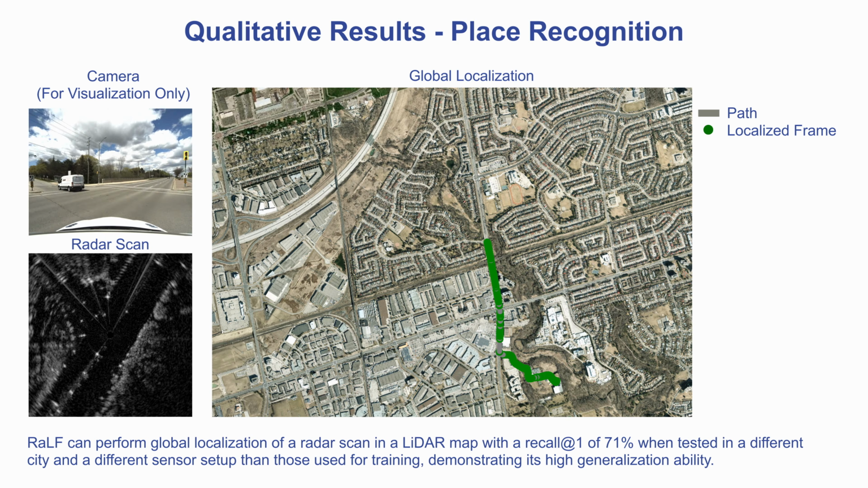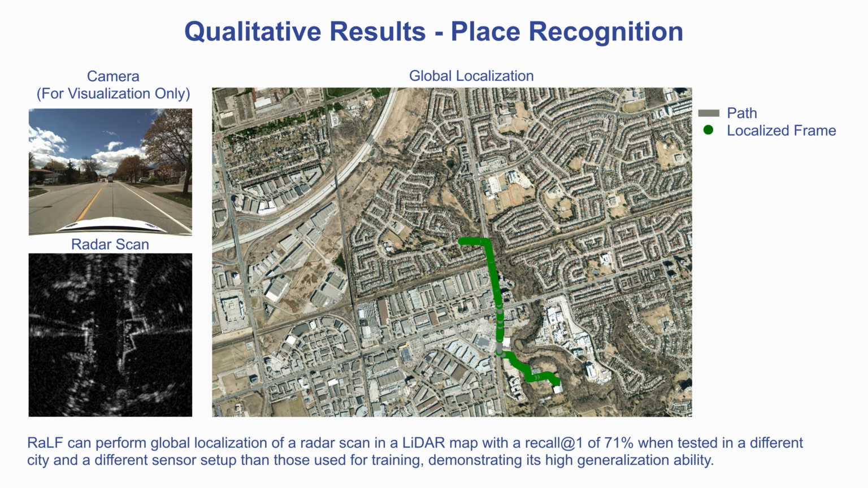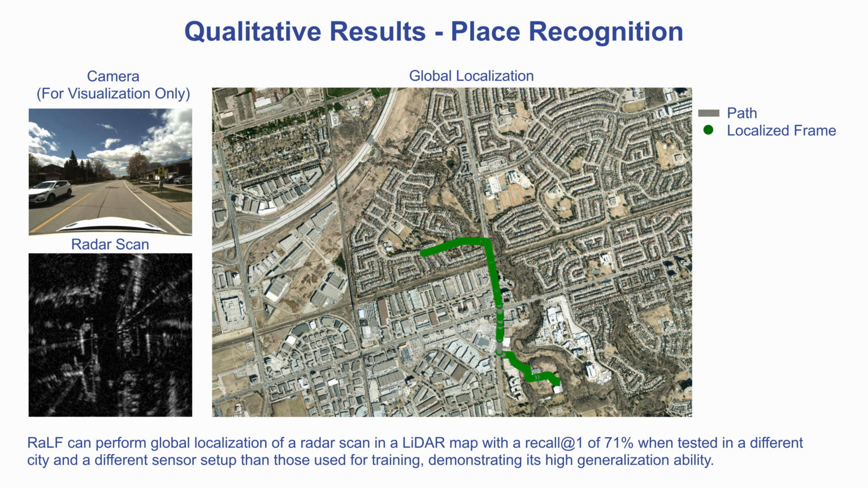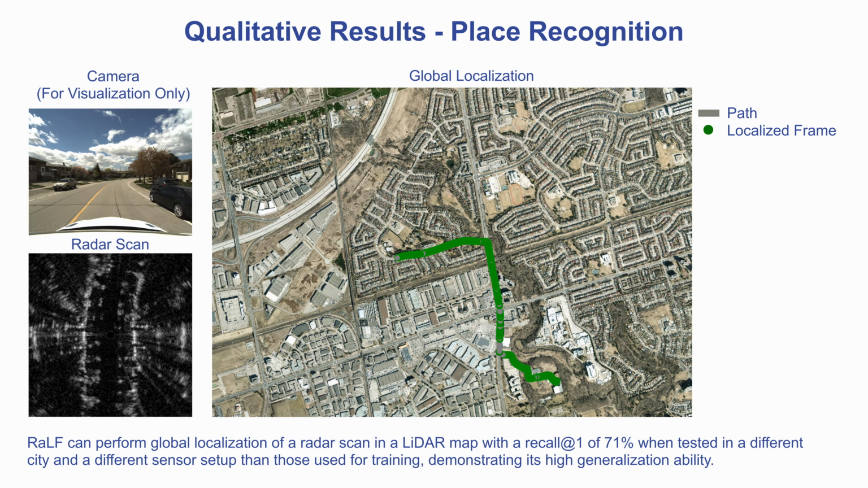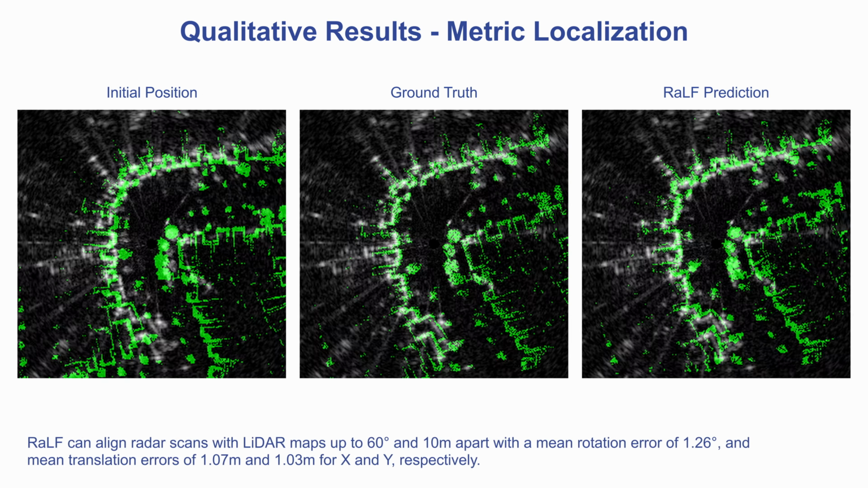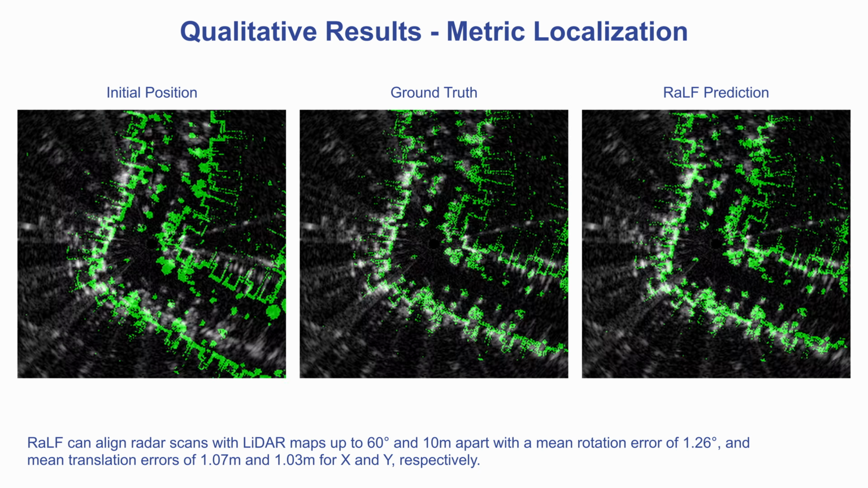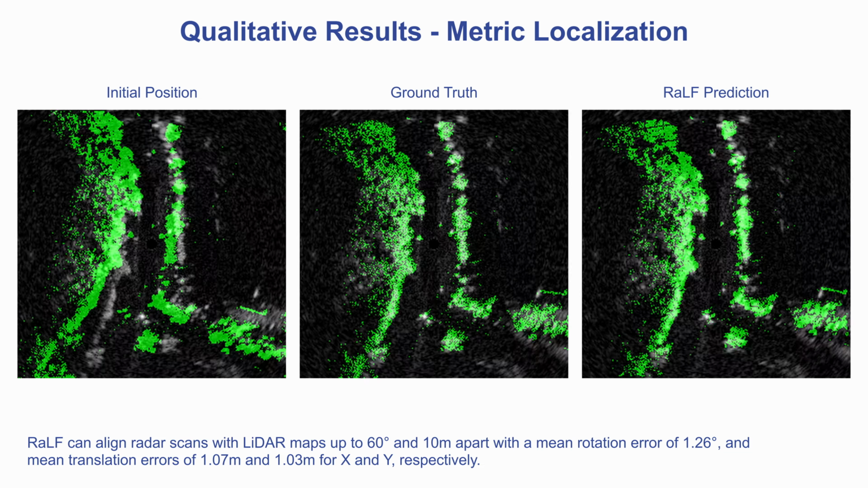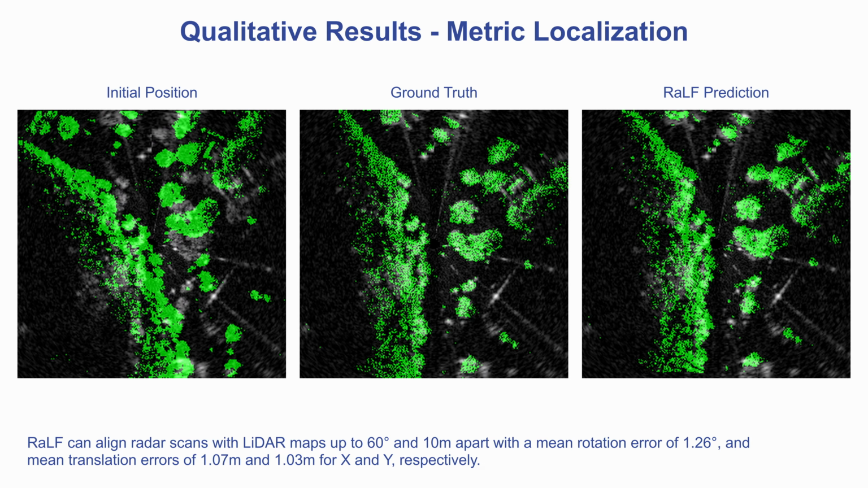RaLF can perform global localization of a radar scan in a LiDAR map with a recall at 1 of 71% when tested in a different city and a different sensor setup than those used for training, demonstrating its high generalization ability. RaLF can align radar scans with LiDAR maps up to 6 degrees and 10 meters apart with a mean rotation error of 1.26 degrees and mean translation error of 1.07 and 1.03 meters for X and Y respectively.